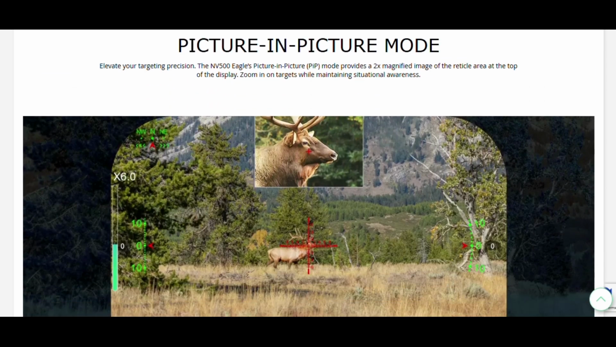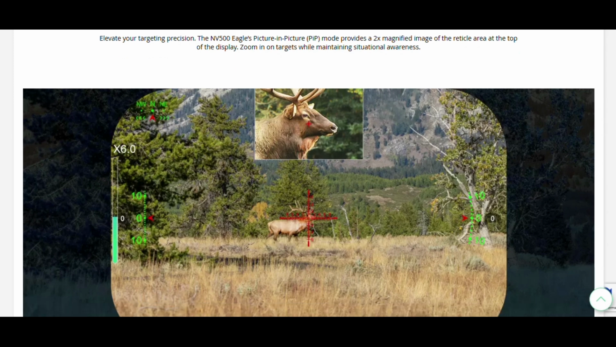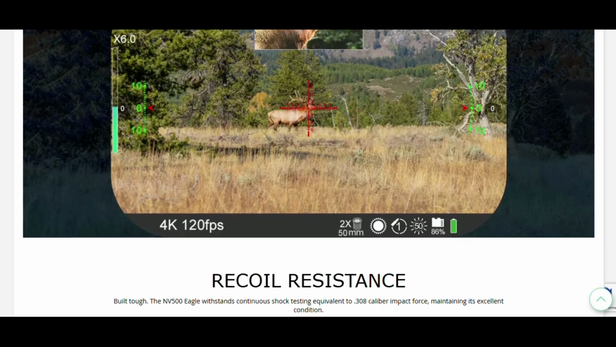Of course, you've got your picture-in-picture mode if you want to leave it on. One Leaf does a good job of having a real picture-in-picture. It's not just a duplicate tiny image. You've already got a zoomed-in image up top, even though your main image isn't zoomed in. It zooms in even more as you control the main image zoom. So I really like their picture-in-picture.